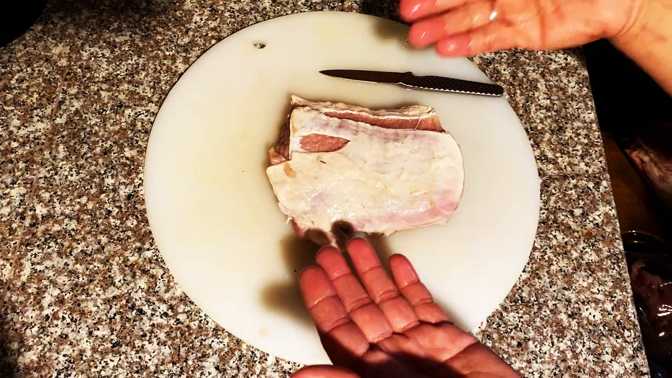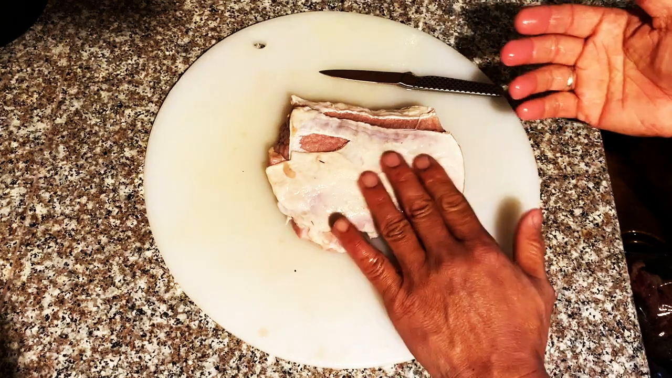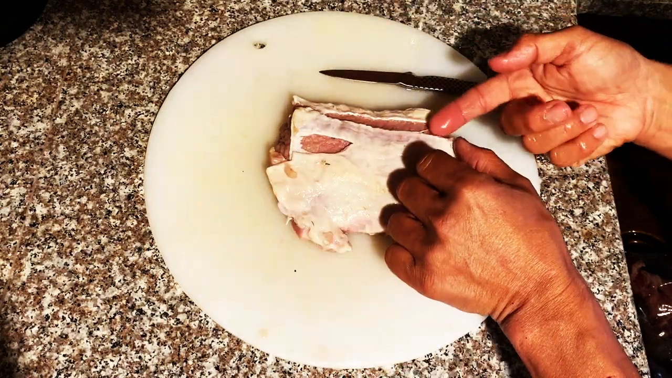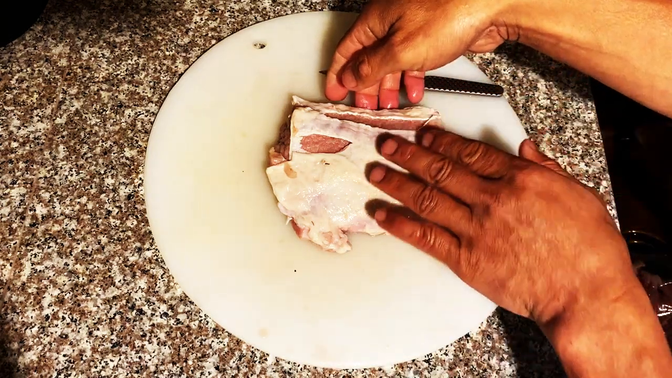The reason I'm showing you this cut of meat is I want to show you the edible and non-edible parts. Anything on the backstrap that is white like this is going to be very gummy and it does not taste good. So you're going to want to cut this out. And it's better to have the whole backstrap at one point to flay it out real easily.